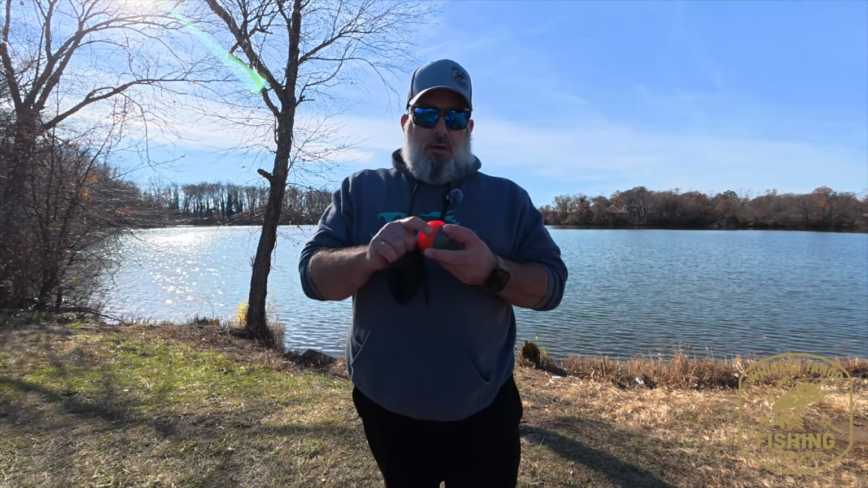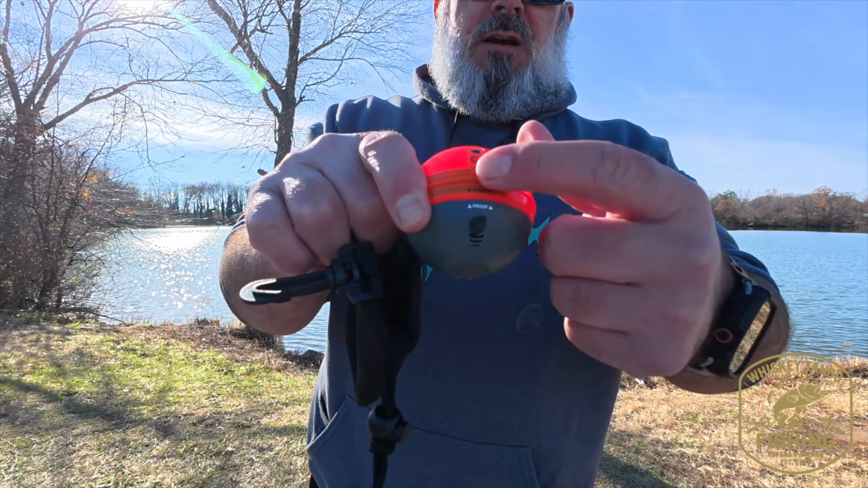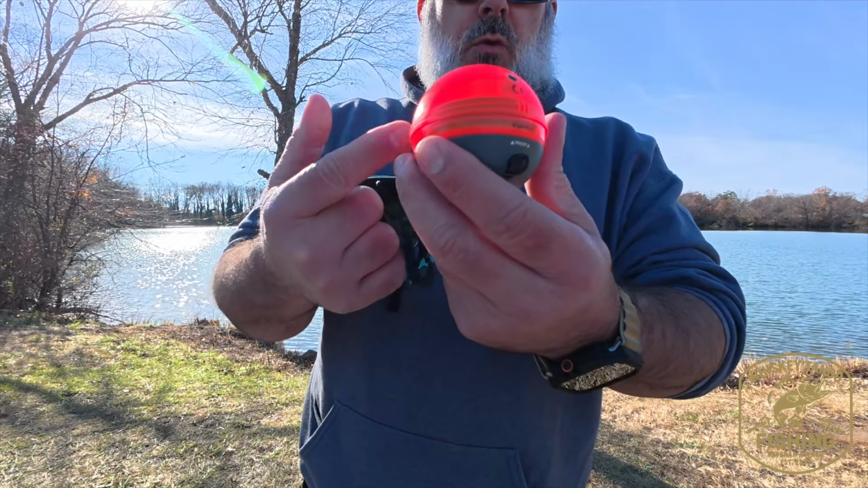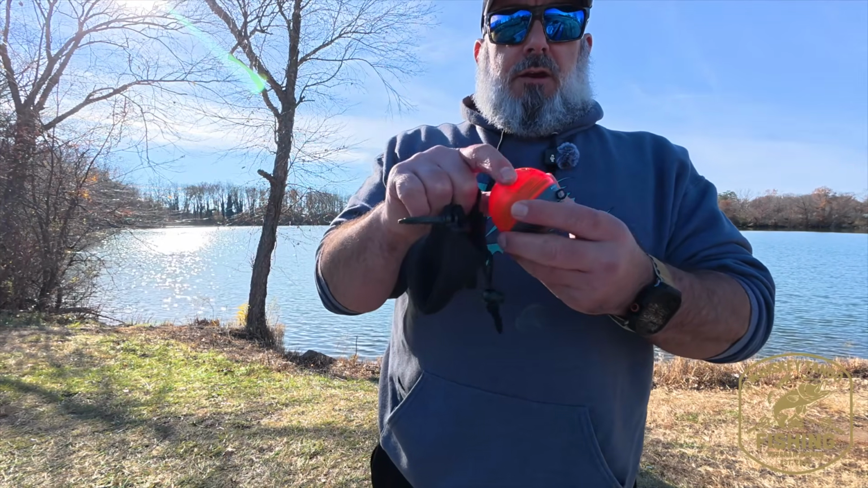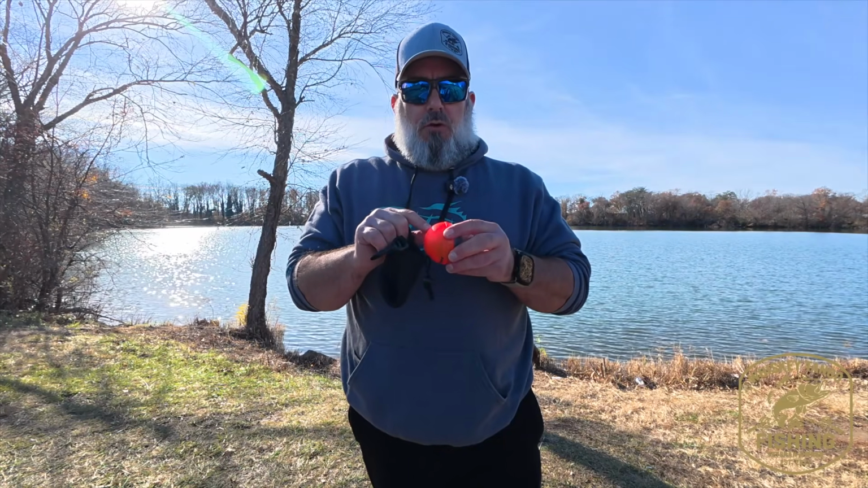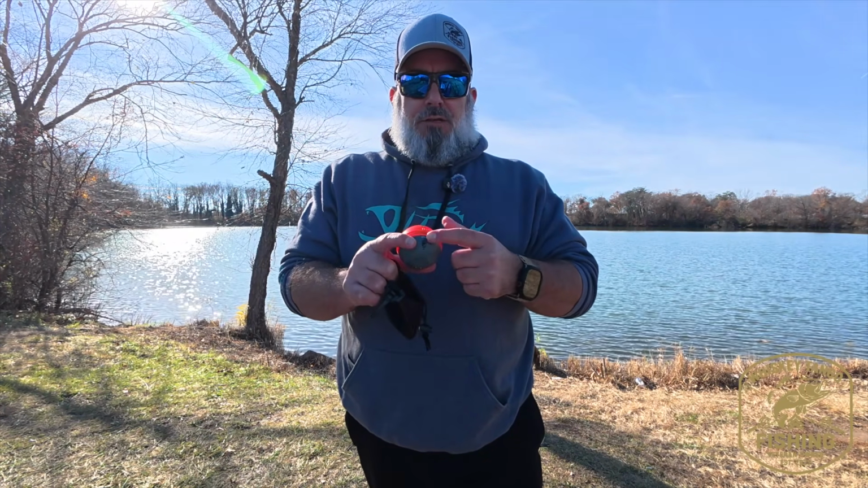You've got to match up the waterproof markings on here to ensure that no water gets in. And when you take off this cap, there's a little rubber grommet that covers the USB-C charging port. And then there are 3 different mounting positions for this.